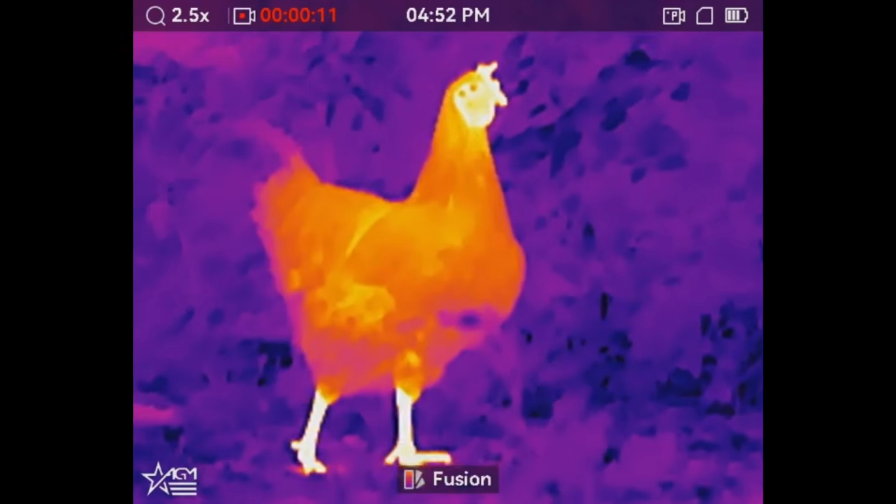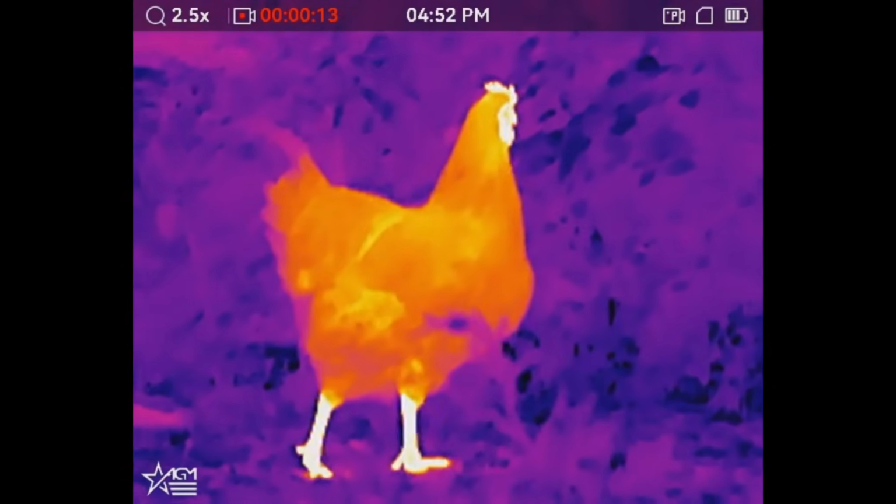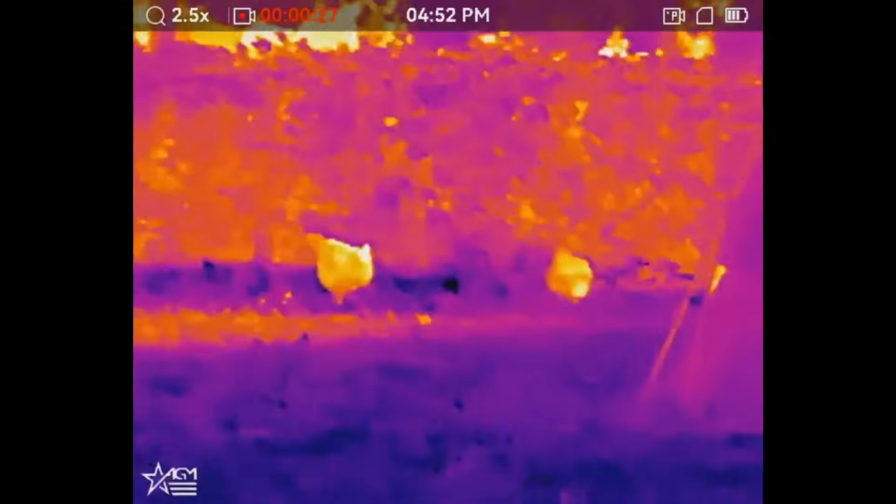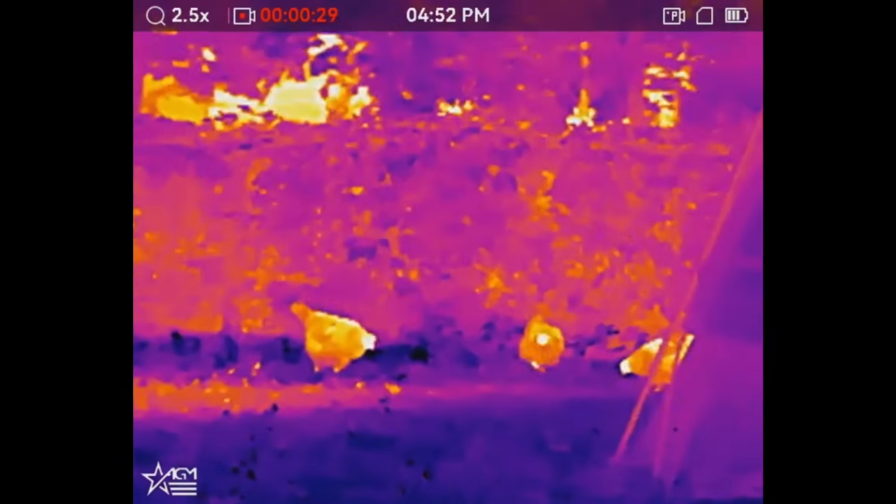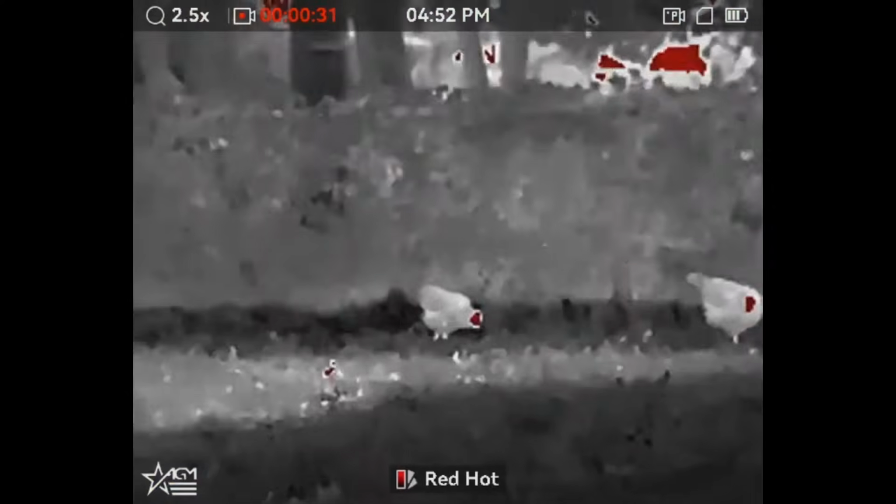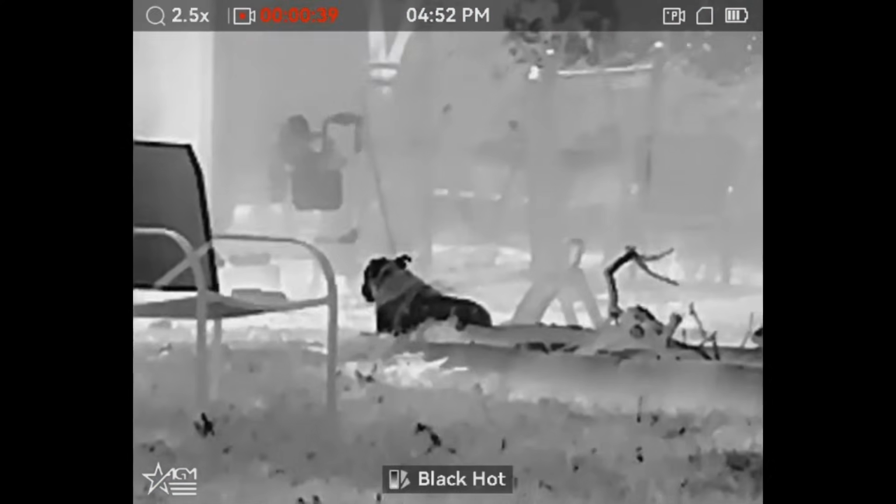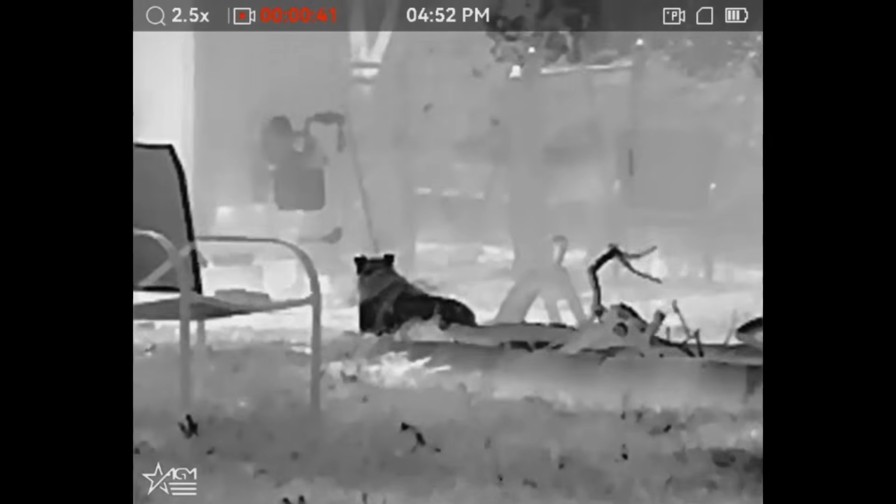All of the footage you'll see today is me using the Rattler as a handheld. The rest of my chickens running along the fence there are at about 20 yards. Notice the image stops for about 3 seconds, almost like it's in a freeze state. That's the thermal's way of refreshing its own image. That could be detrimental to the success of a hunter taking a shot on a running coyote or fox or